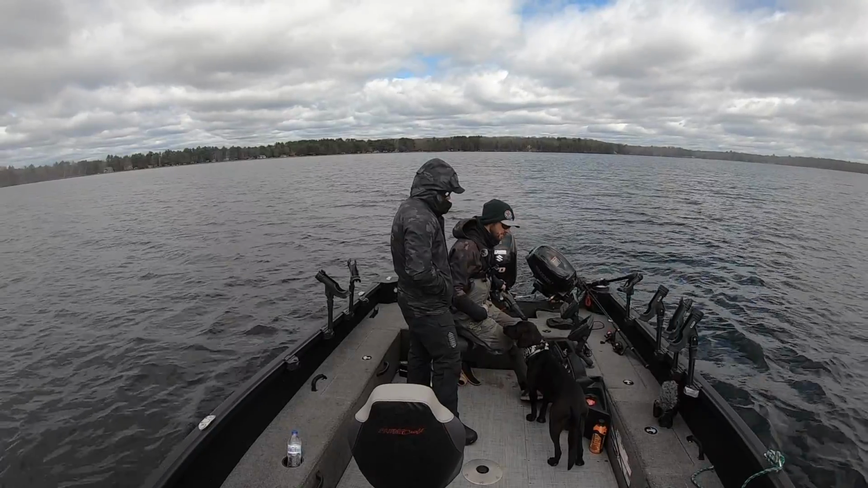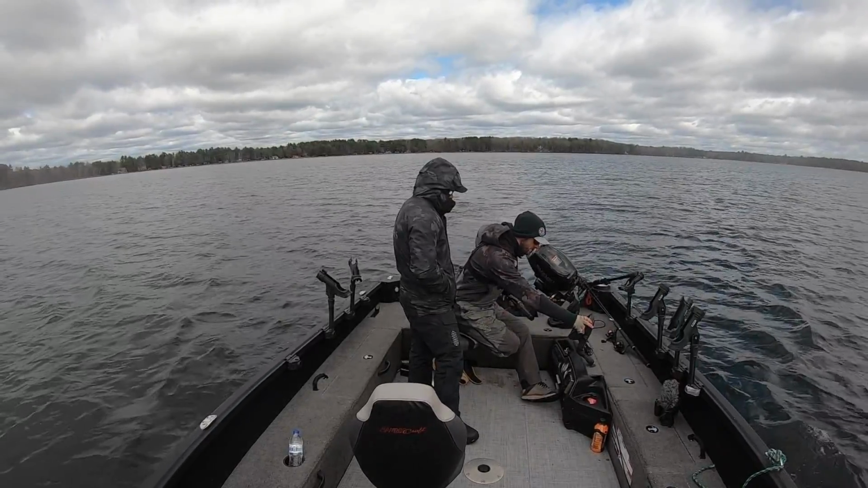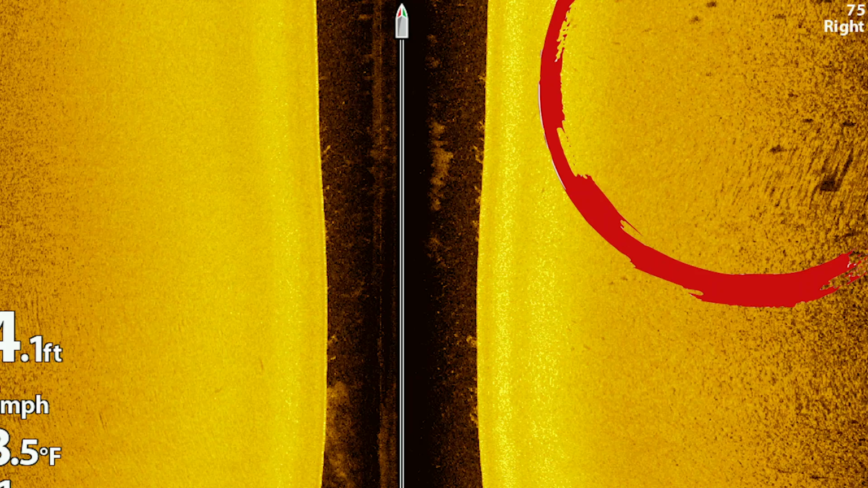All right, pretty good pot of fish way up in shallow here. So the boat's in 13. We're probably shooting up into 7 feet of water here. And look at off the right side of the boat. And wow, I just took a screenshot, but this one is very good. This is a very, very good screenshot.